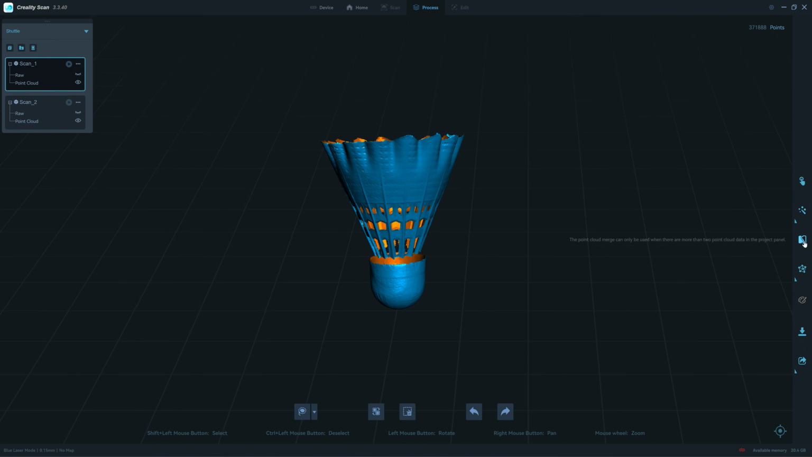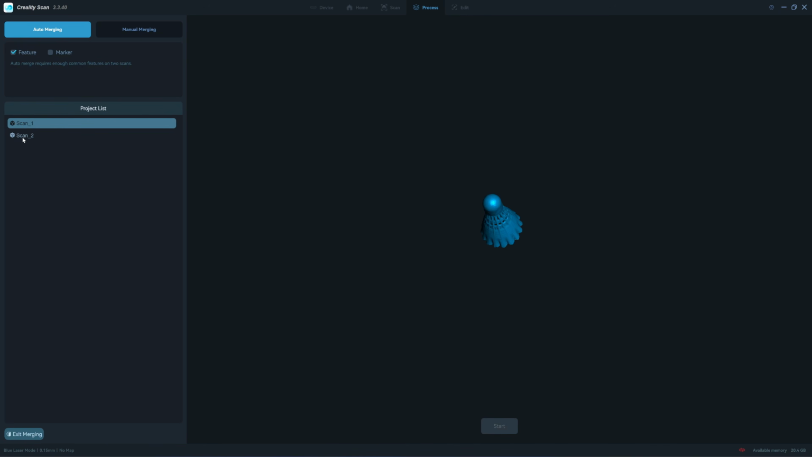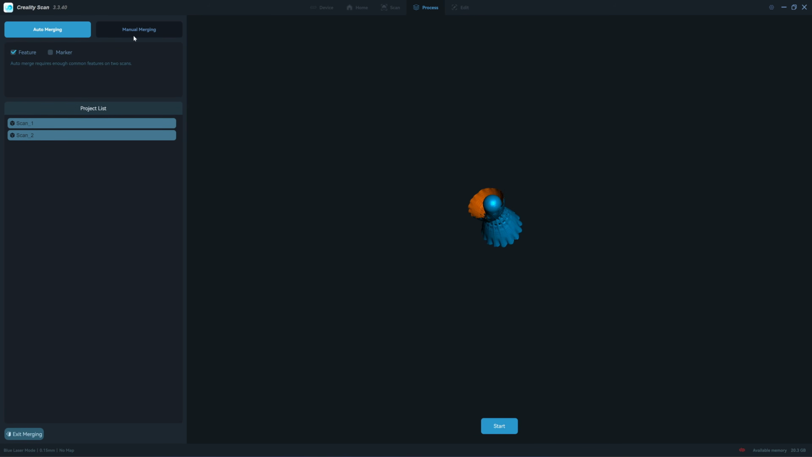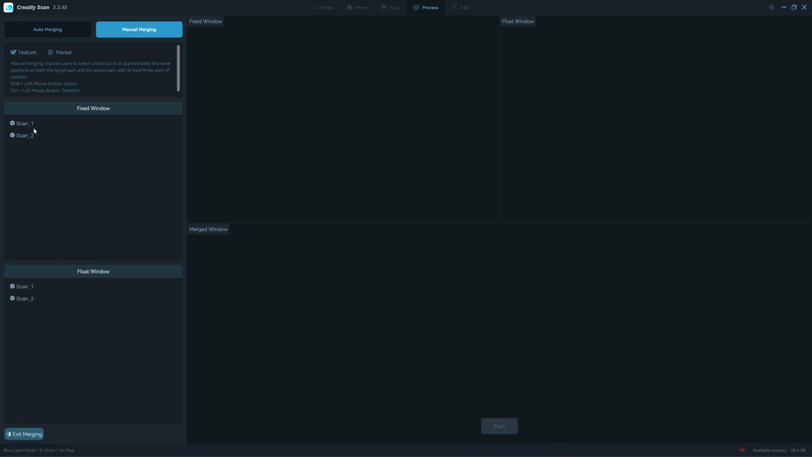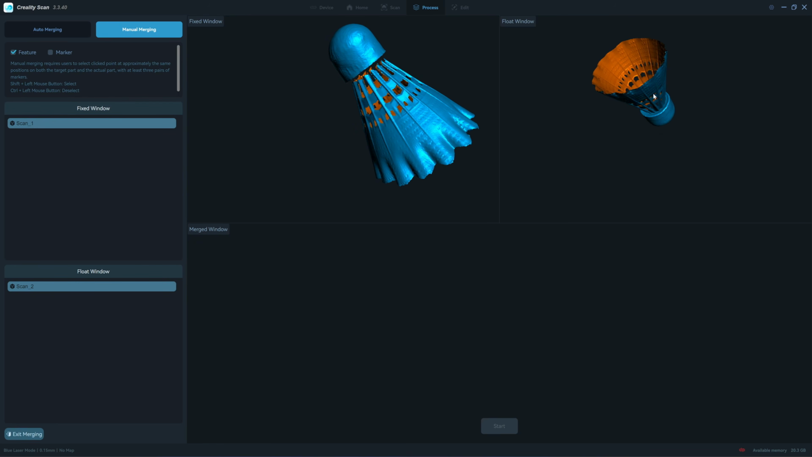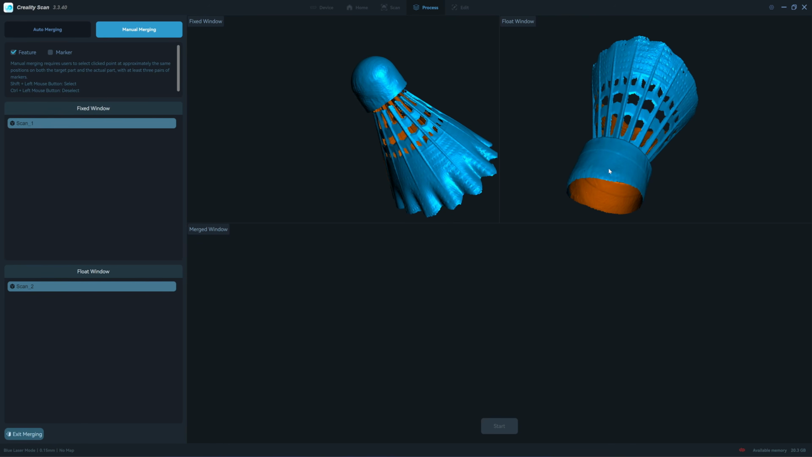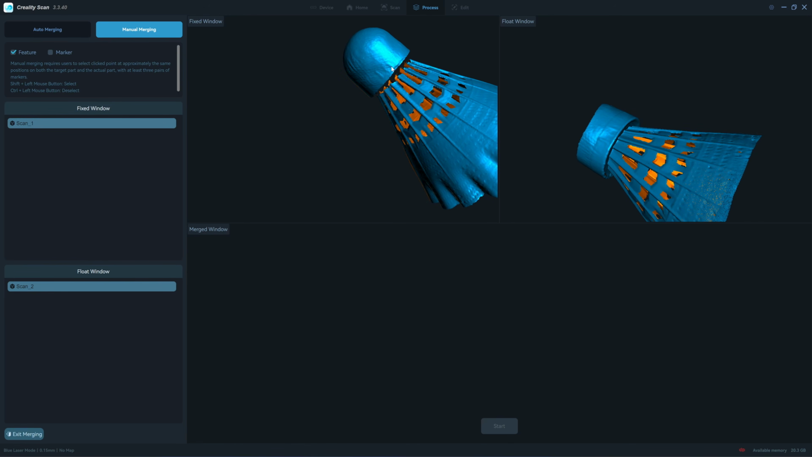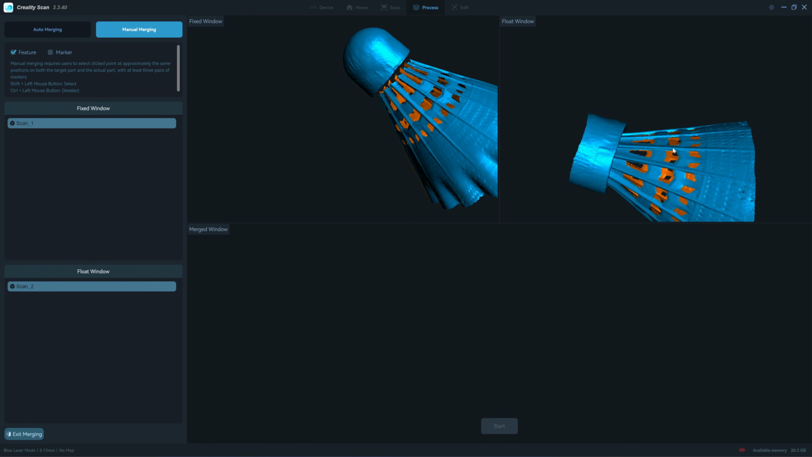Okay, merge the scan. I don't think auto merging will work, but I can try. No, it's not working. So I need to use manual merging. I didn't put the marker on because there is no space to put the marker. So I will look for some marking on the cork. See here, it has 3 lines here, and this one has 3 lines. So I use this as a reference.